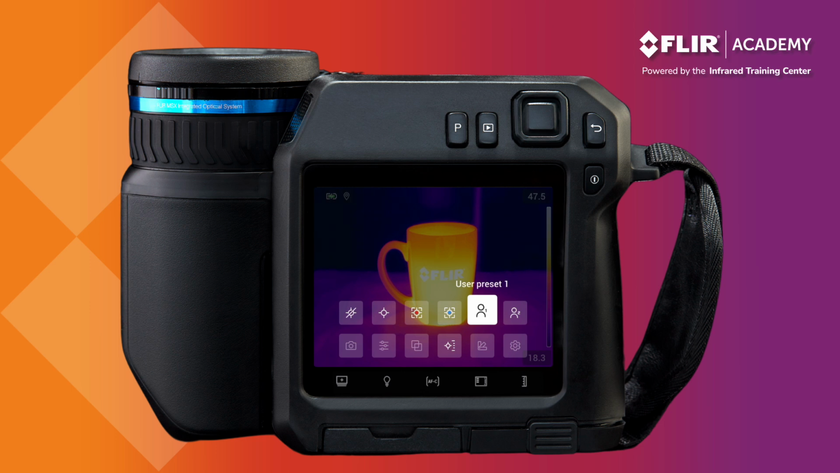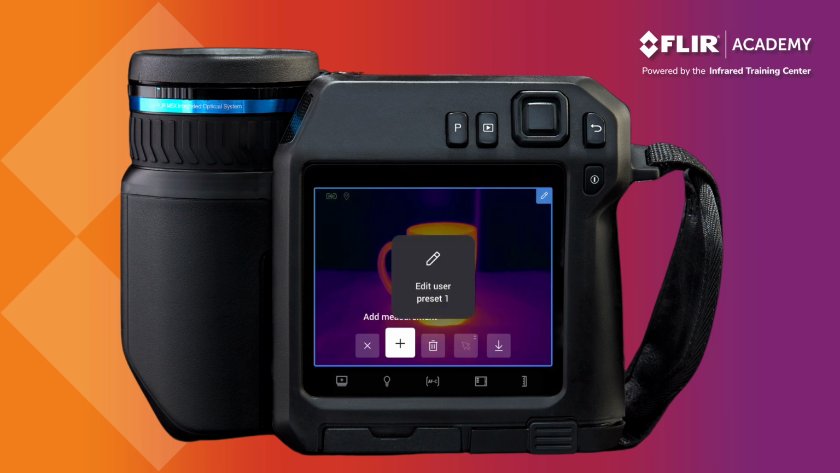There are also two user preset options that operators can customize using a variety of measurement tools. To configure these, press and hold the user preset option on the display for 1 to 2 seconds. A submenu will appear. Select Add Measurement, and you will see 4 tools available, including Add Spot, Add Box, Add Circle, and Add Delta.